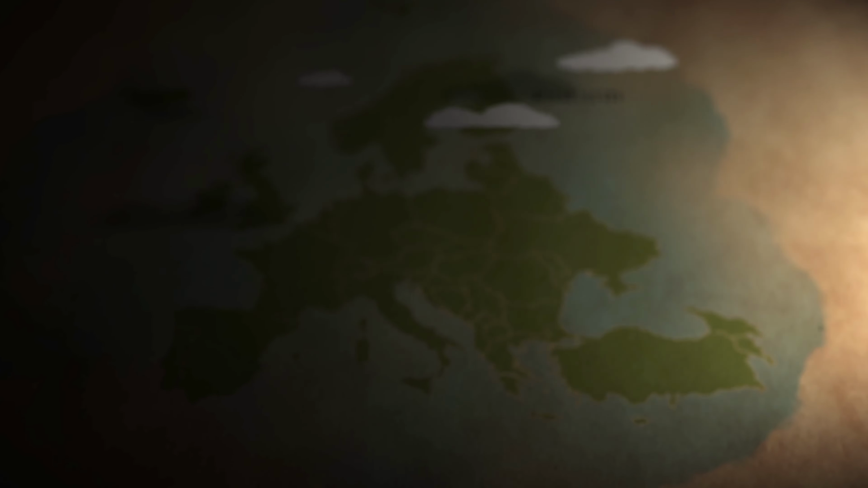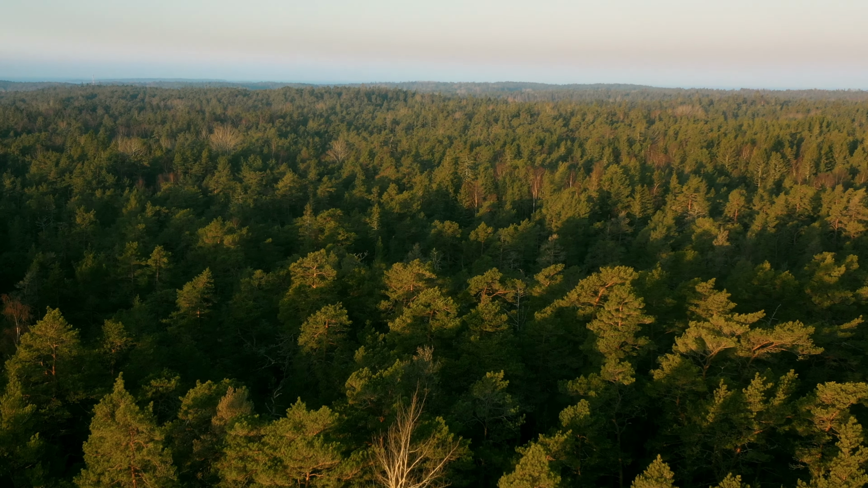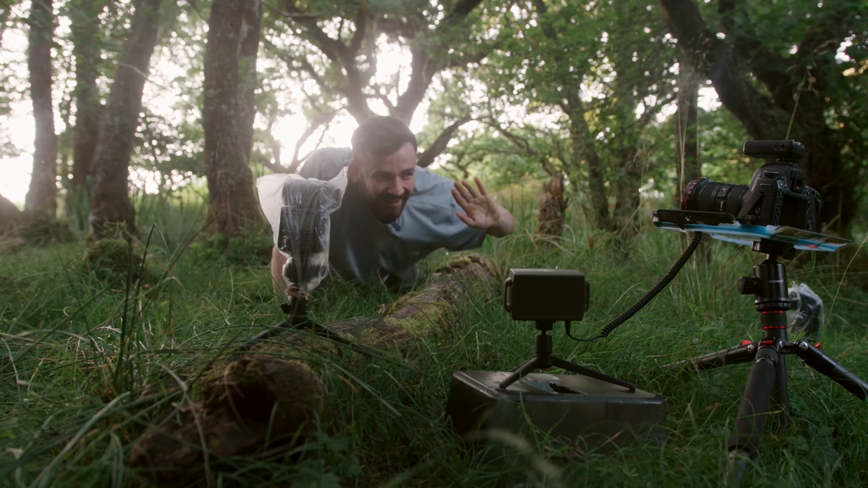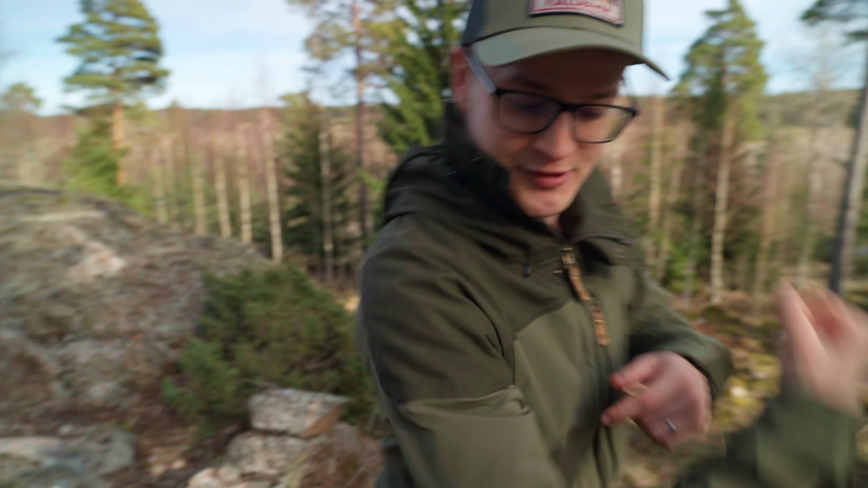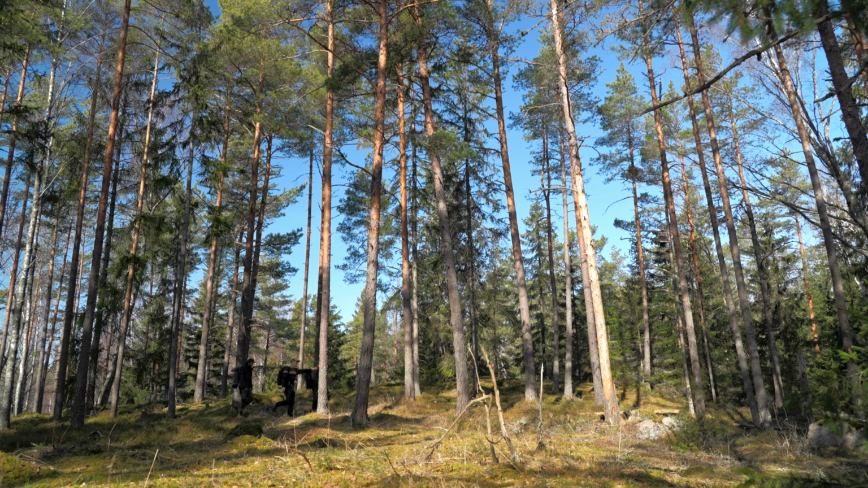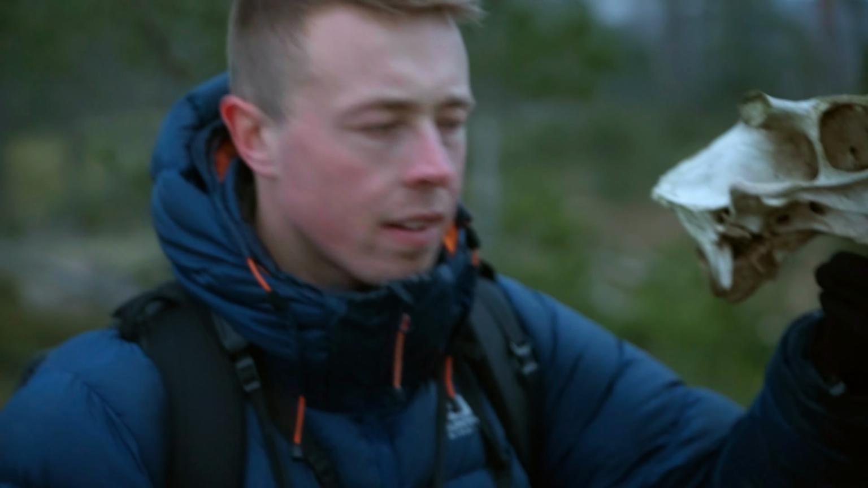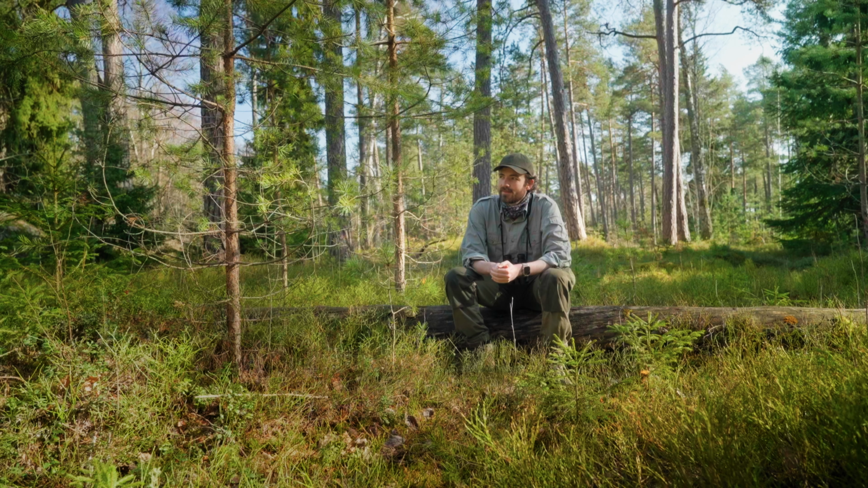Finland is vast and one of the most sparsely populated countries in Europe. The perfect place to hide if you're a large predator. Ed and I have spent the past few years documenting wildlife stories around the world. And now our old friend Ossi is helping guide us on his home turf, the Finnish wilderness, in our quest to see a lynx. Even with over a decade of nature guiding in Northern Europe, Harry has never seen one. And for Ed, this would mean seeing a large predator on foot for the very first time.